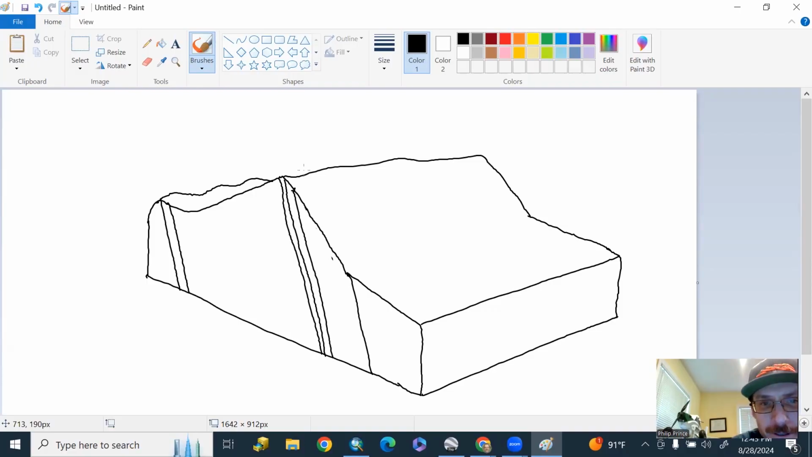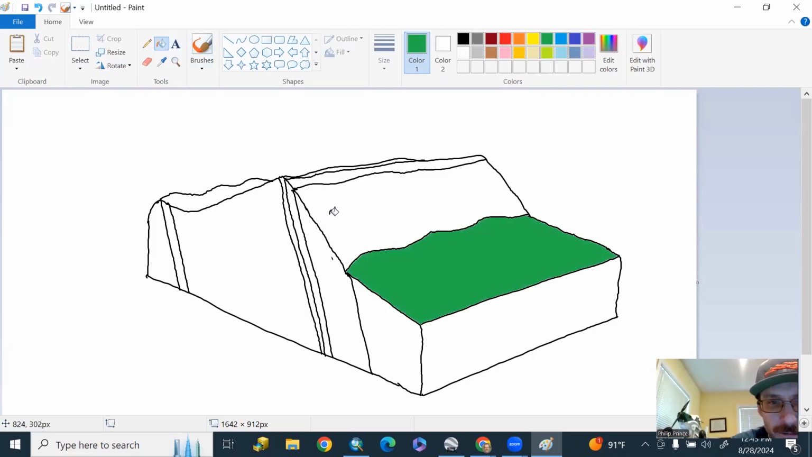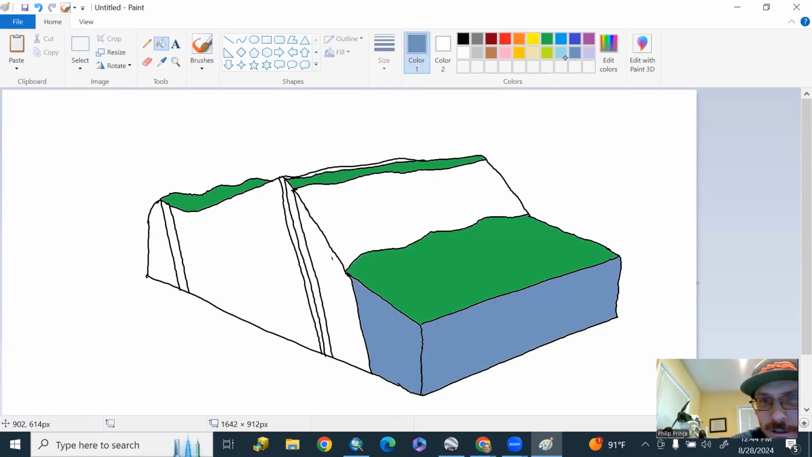Let's see if we can fill this in here. I'm going to put my sandstone layers running across the surface. That might end up looking kind of cool. Okay, something like that. And you might even see that last sandstone layer right at the top there. All right, that looks good. Got to fill in some colors.